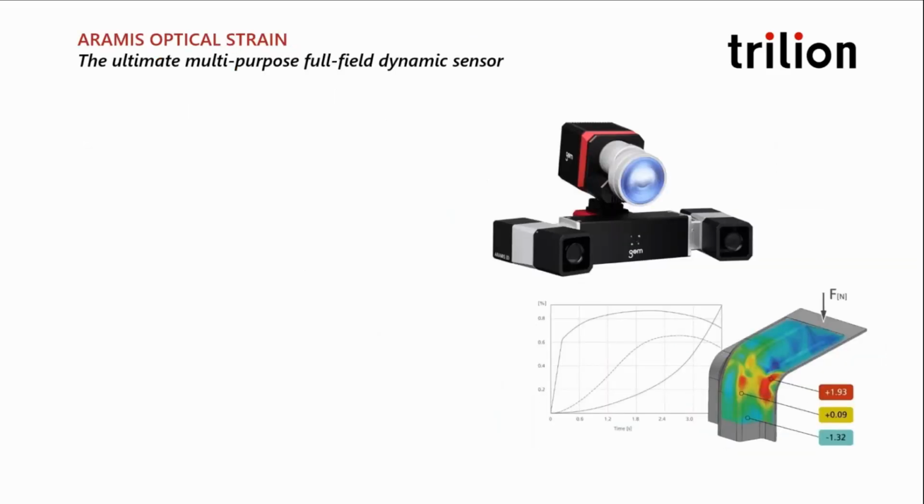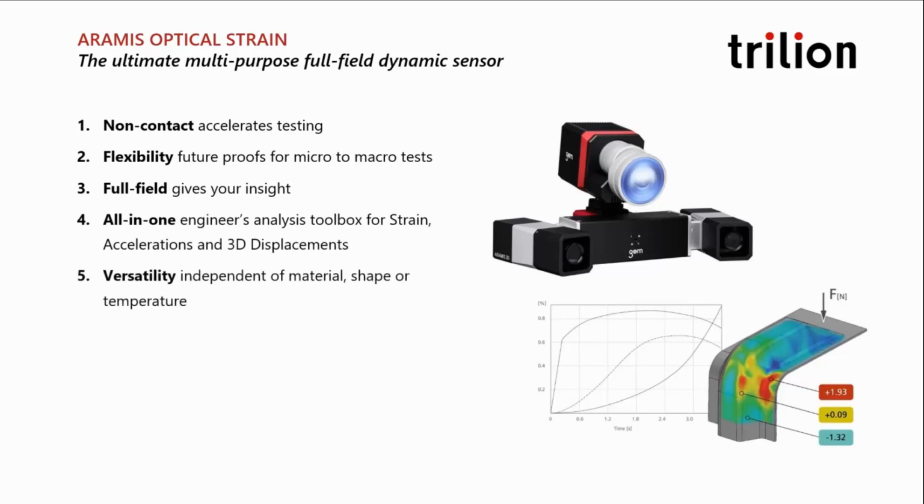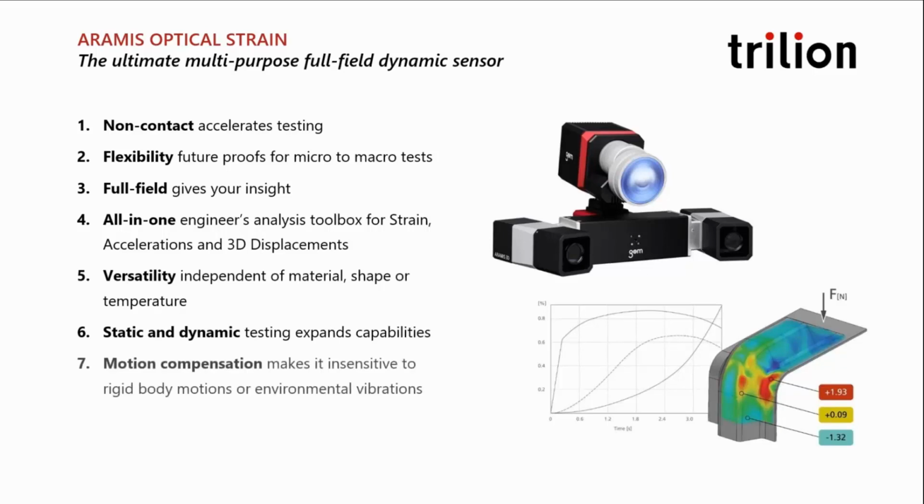Here are some things to consider for ARAMIS. It measures optically and has a seriously fast setup. It can change its field of view just by changing the lens or even just changing out the bar that's used. It gives you data all across the material part, including the necking area. It captures strain, displacements, and accelerations at the same time. It's independent of material or temperature. It can capture static or dynamic, utilizing the latest in high-speed cameras.